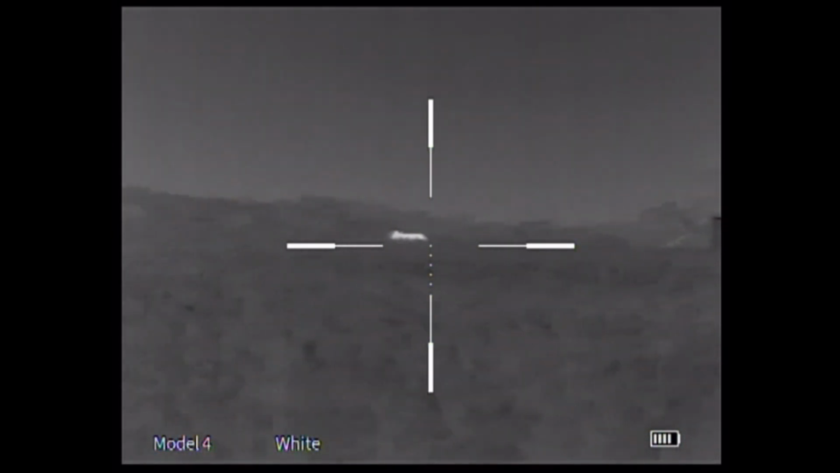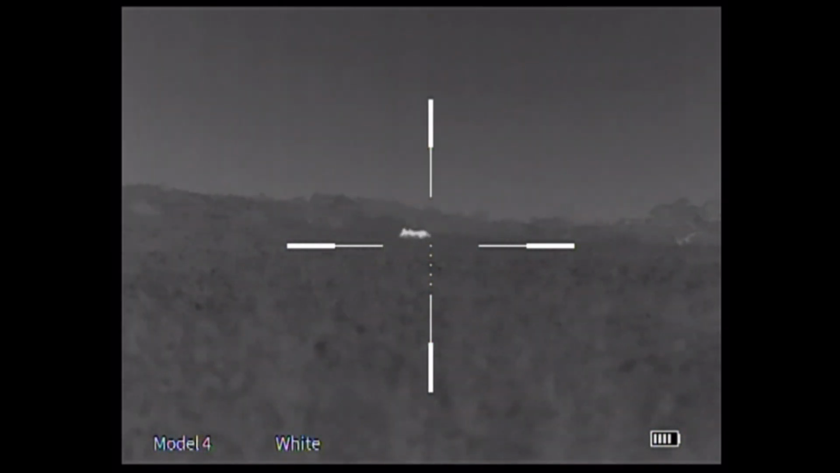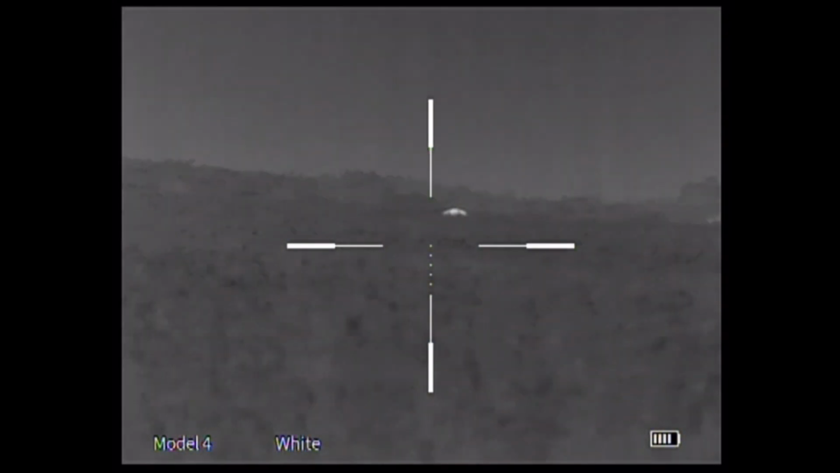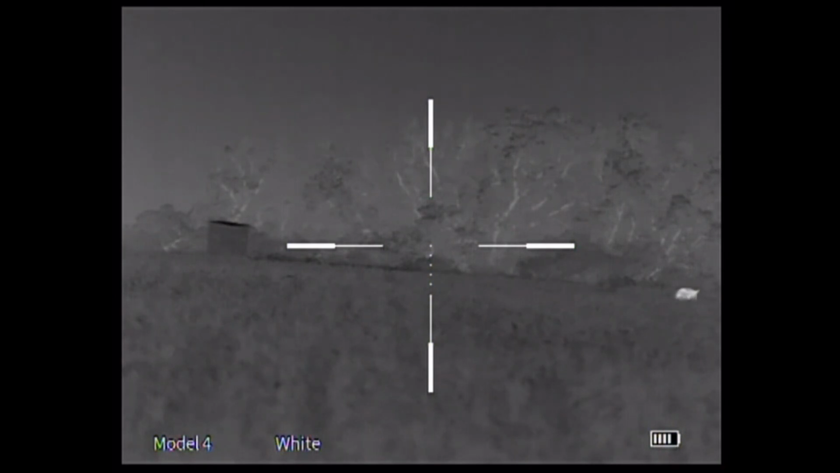I get out of the truck. I get the tripod and rifle set up for him, and leave him in the truck until I get it all set up. So finally I get him on the rifle, get him behind the scope, and he takes a shot. Thumps it. It runs a little bit.